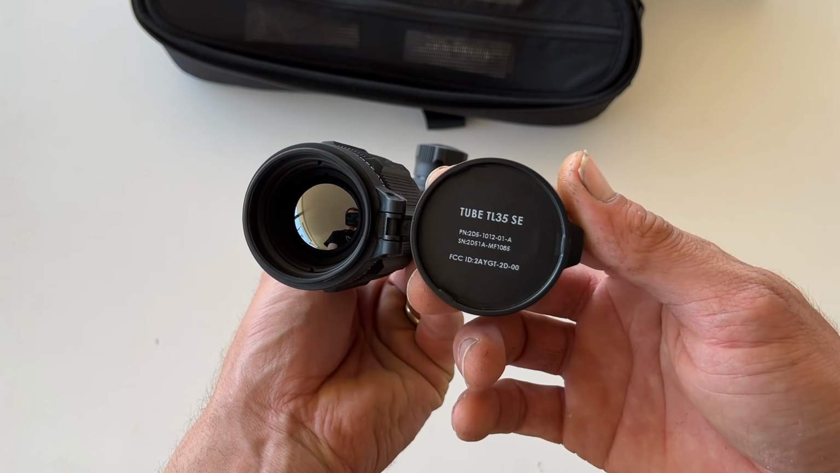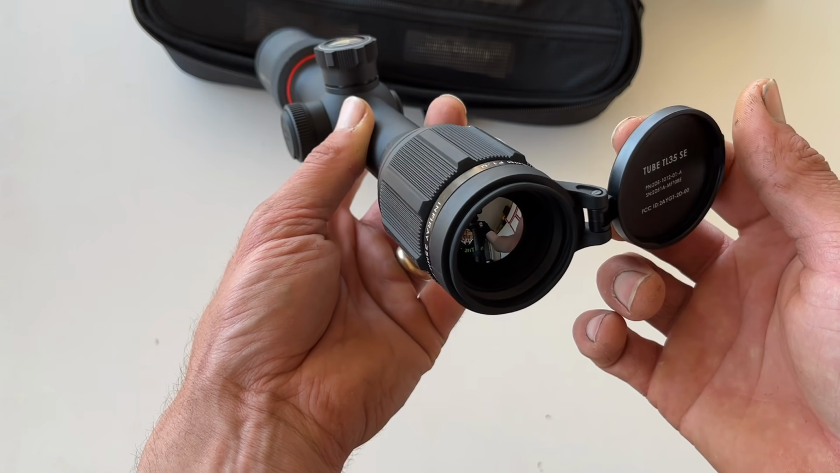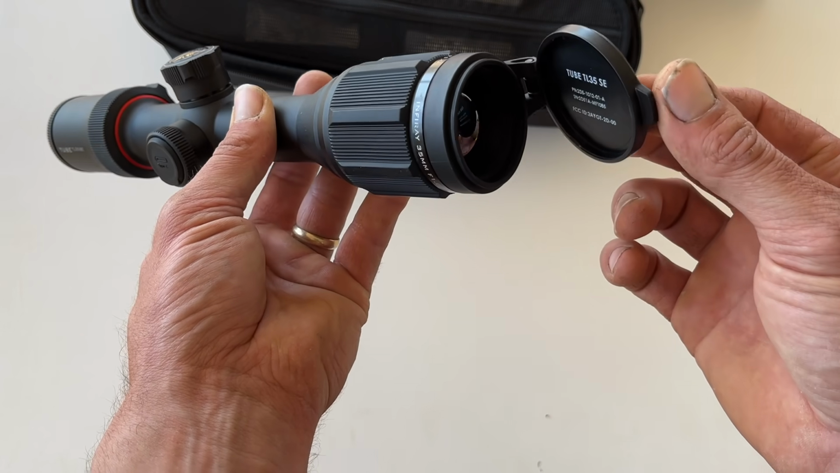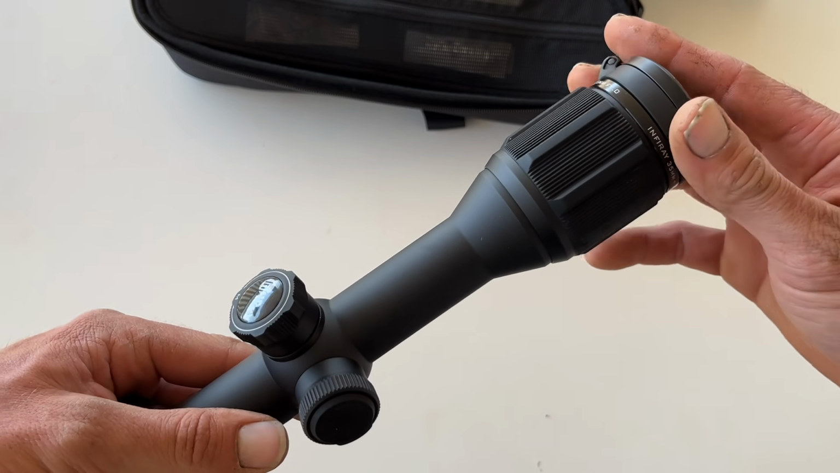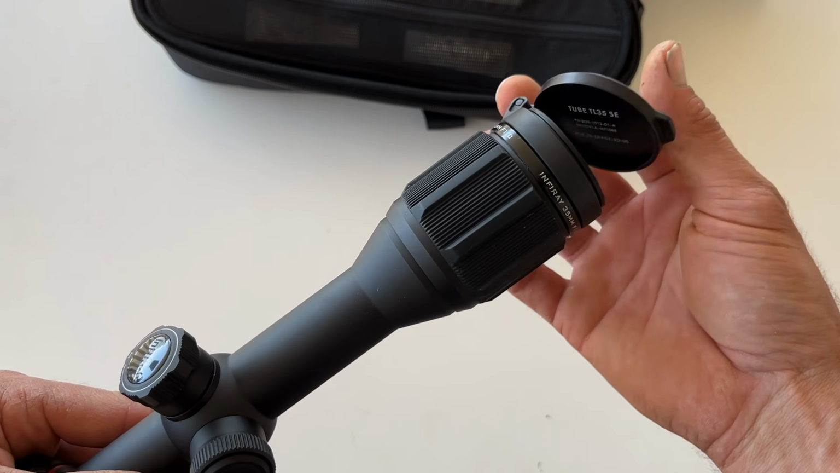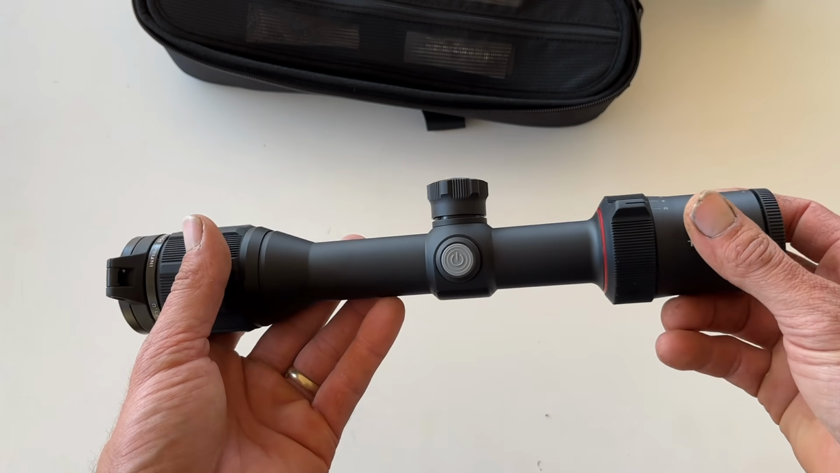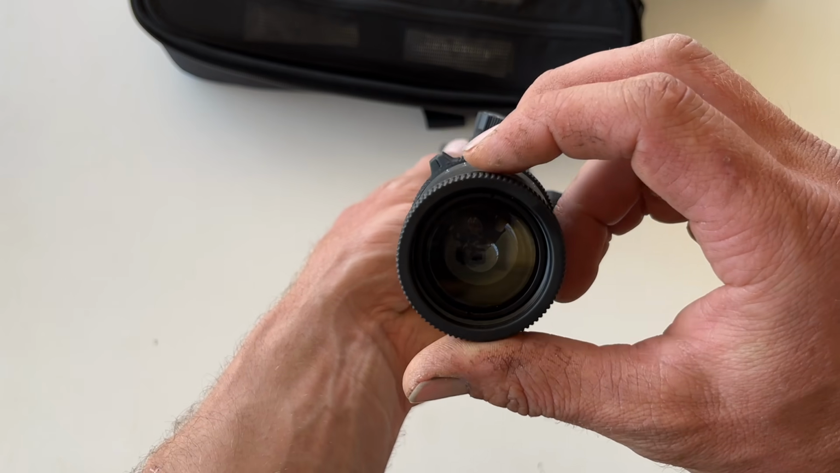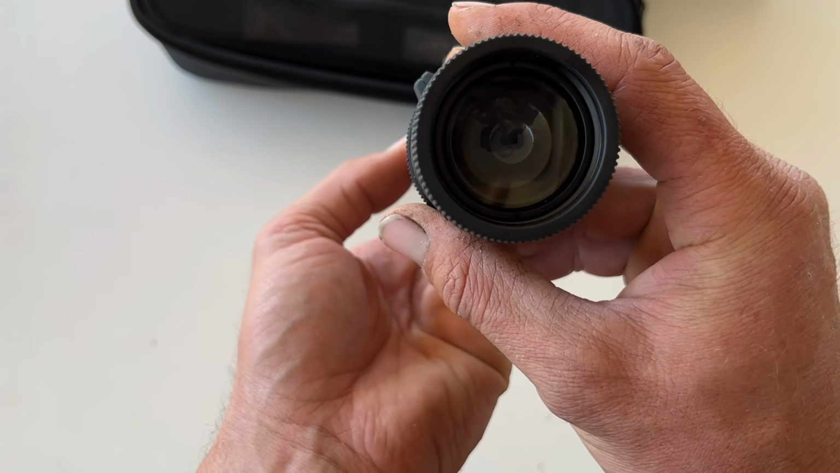So here we've got the TL35 SE. And there's your little 35mm germanium lens in the front, and just a good flip-open cap on there. It's a real positive latch and open. So anyway, that's the scope, and now to turn it on you have to press and hold.